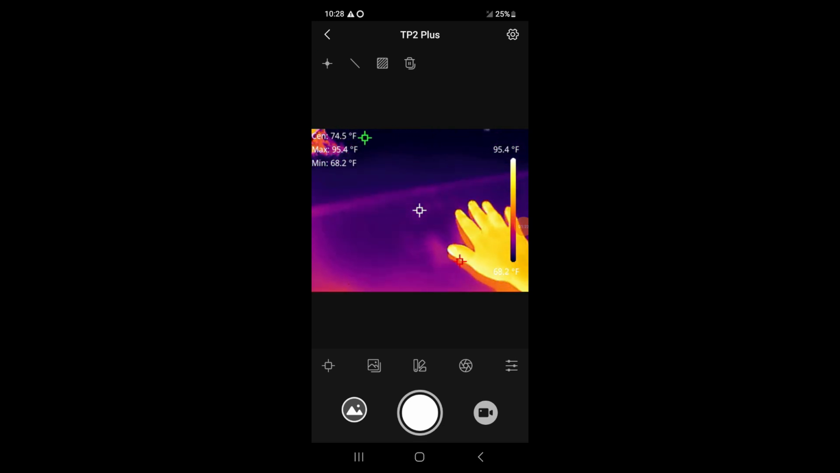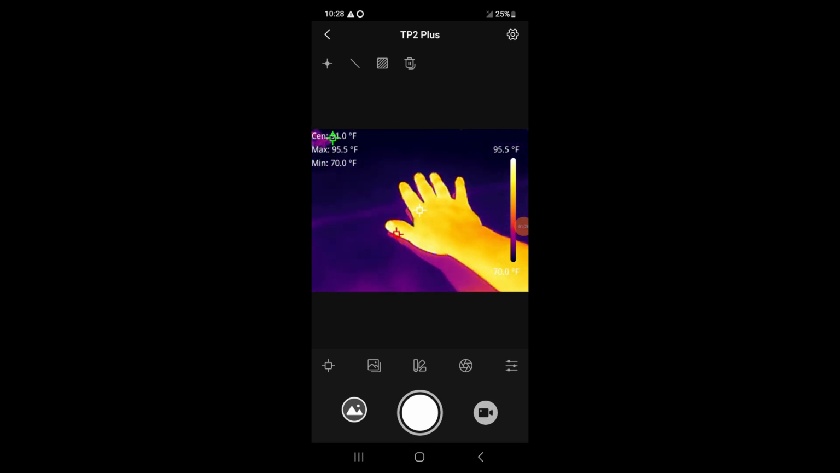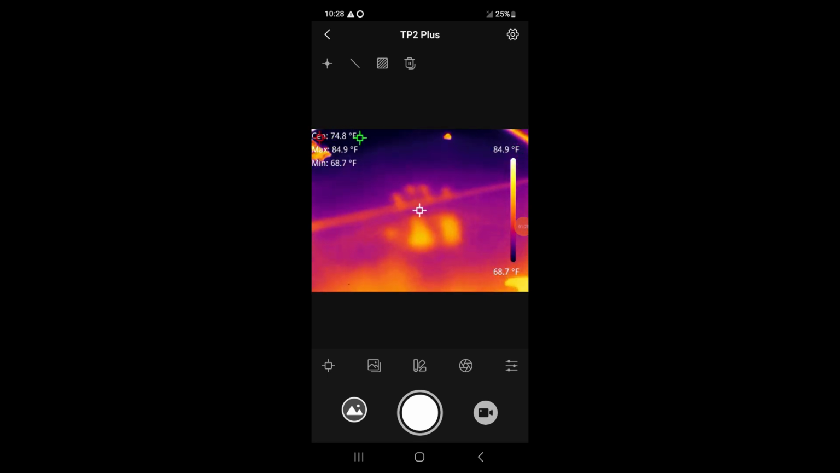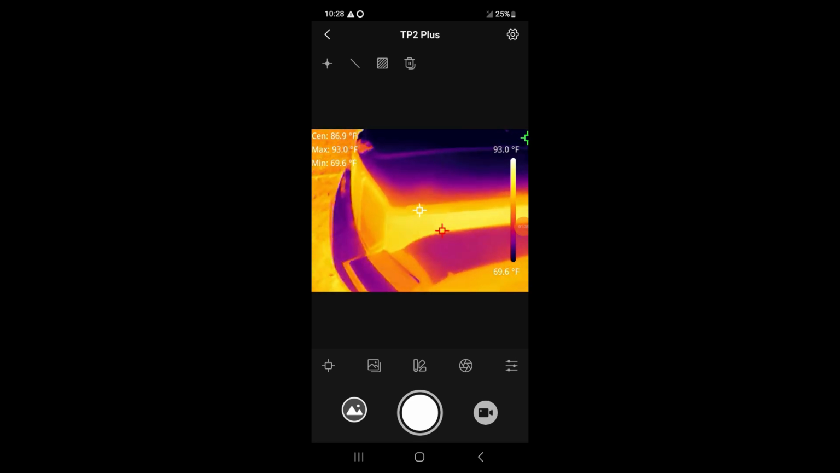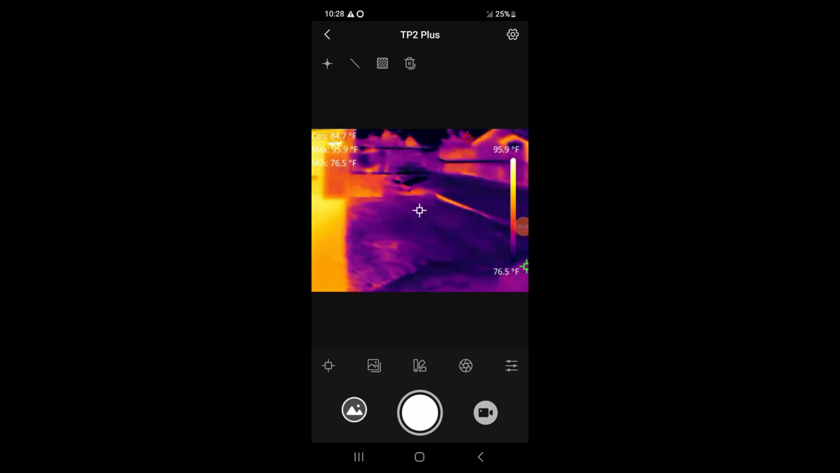And the top is pretty cold. It's sensitive enough when you get close to it because you can see my handprints after just a couple seconds of holding it there. But I think it's getting a little too much in at once for when you're out here.